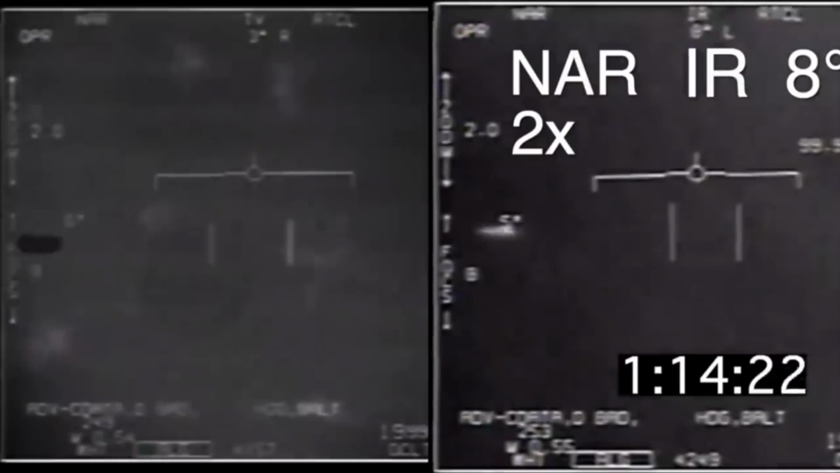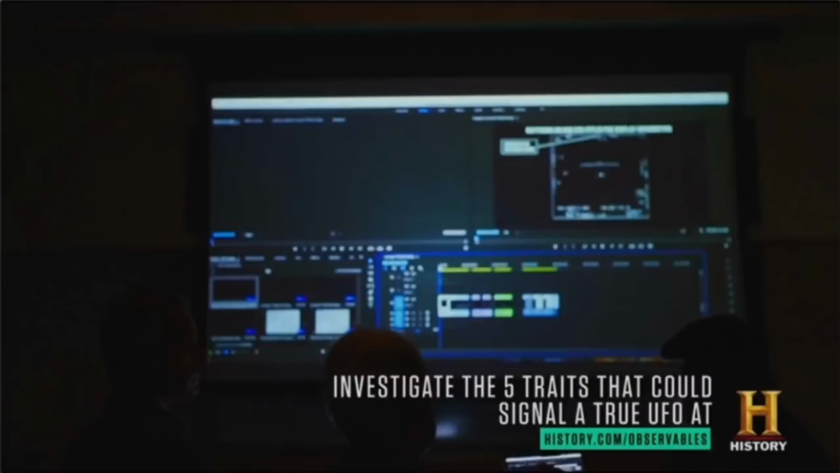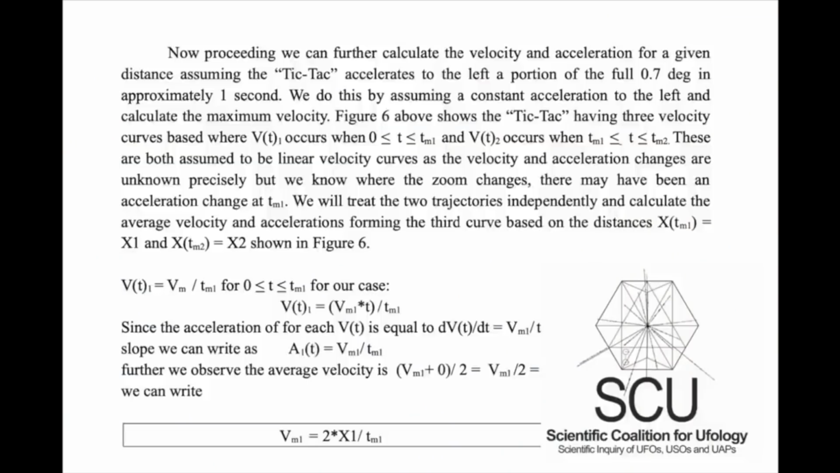So if this interpretation is correct, what does it mean? It means that To the Stars Academy is wrong. It means the experts on the History Channel were wrong. It means the SCU report is wrong. It means Jeremy Corbell was wrong. And it even means that about this one thing, Commander David Fravor was wrong.